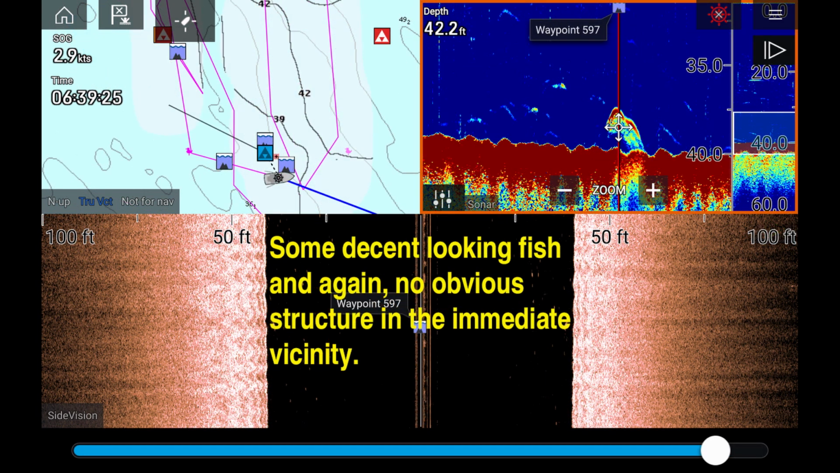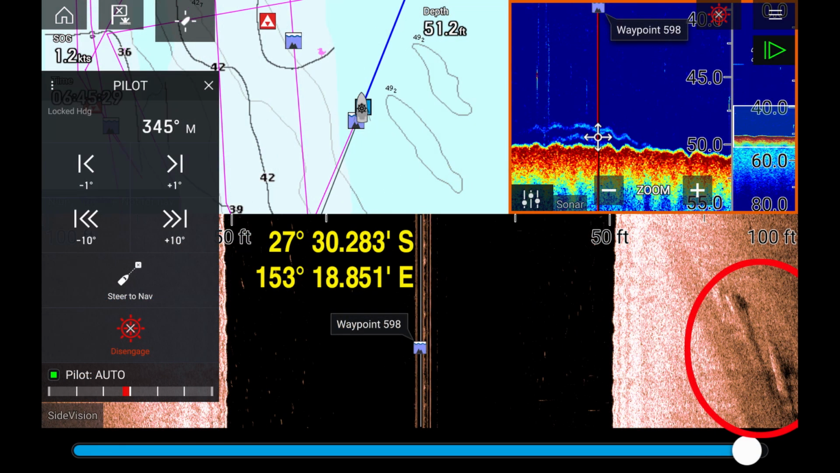Now, there's no structure to be seen in this image, but I threw it in because there's a couple of good sized fish shown on the sonar, and you can see them in the side view as well. And if you look in the GPS view, we're nowhere near any structure. And yet again, it shows you can be a fair distance away from some structure and still run into some big fish. And this is another mark that I haven't seen published anywhere.